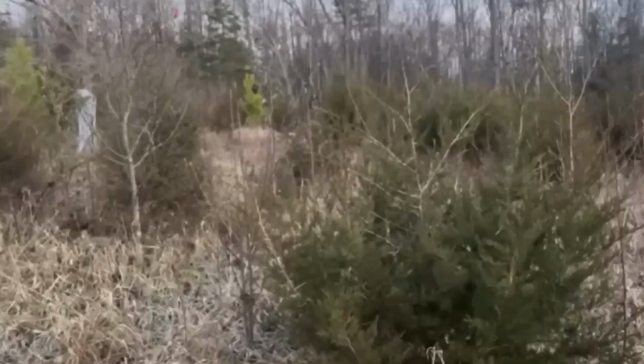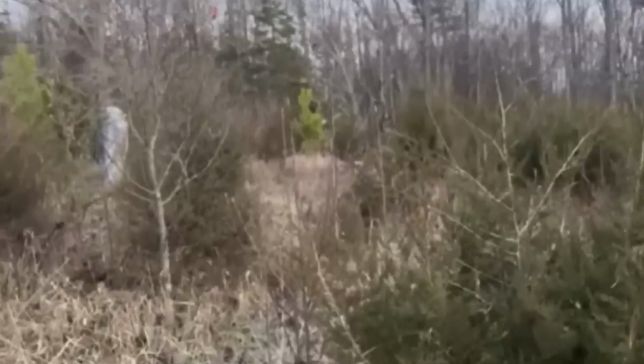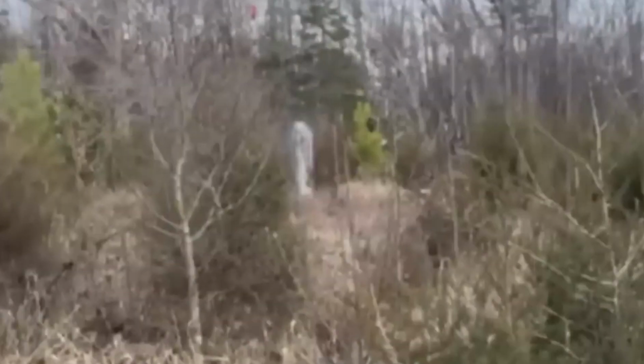As the figure continues to move through the forest, it suddenly kneels down and then just as quickly stands up again. It's unclear what the figure is doing, but its movements are deliberate and intentional. The gray dress it is wearing adds to the otherworldly appearance. The viewer is left with many questions about what they just witnessed.